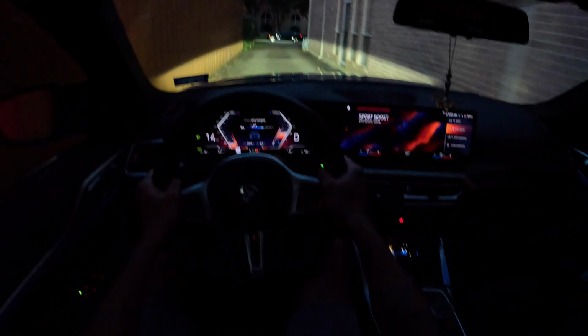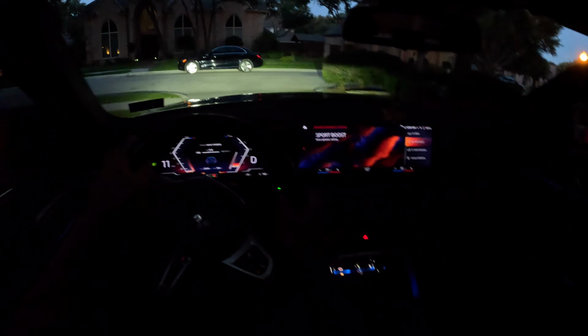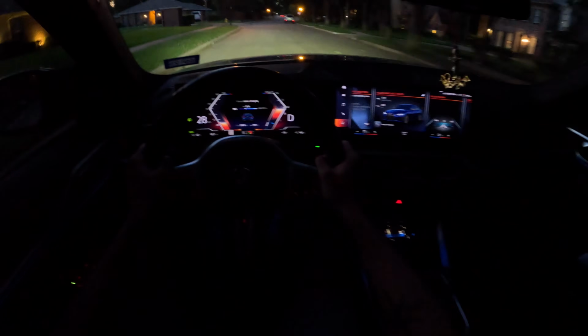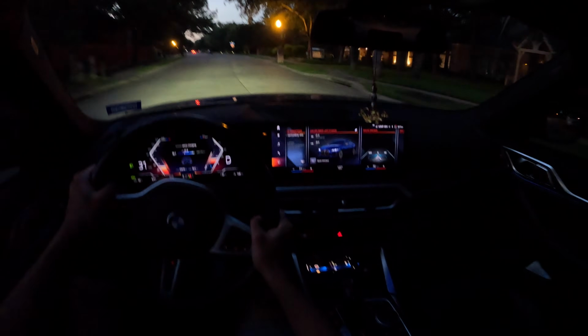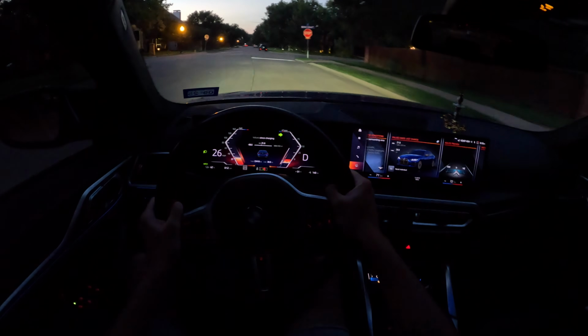Yeah, I remember the first time I drove this car, I was shocked. The sound's pretty cool too. It's an artificial sound composed by Hans Zimmer, who also composed the sound for The Dark Knight, which is my favorite movie of all time. It's really cool. And also, the car is just stupid fast. It's like a jackhammer when you hit the accelerator.